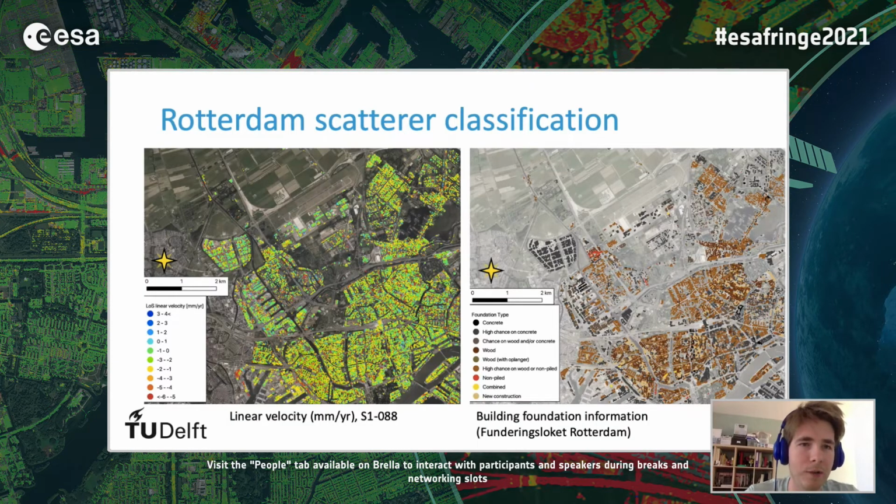So on the left-hand side, we again see the map which I showed at the start of my presentation, where all the scatterers are exhibited along their linear velocities. And we see some variation over the whole city, with some buildings highlighted in red and others shown more moderately in green or blue, as they are a bit more stable. And on the right-hand side, we see our classification by means of the space-time matrix implementation of the same data set. But now all the foundation types are linked to each scatterer individually, which makes it possible to query them as such.